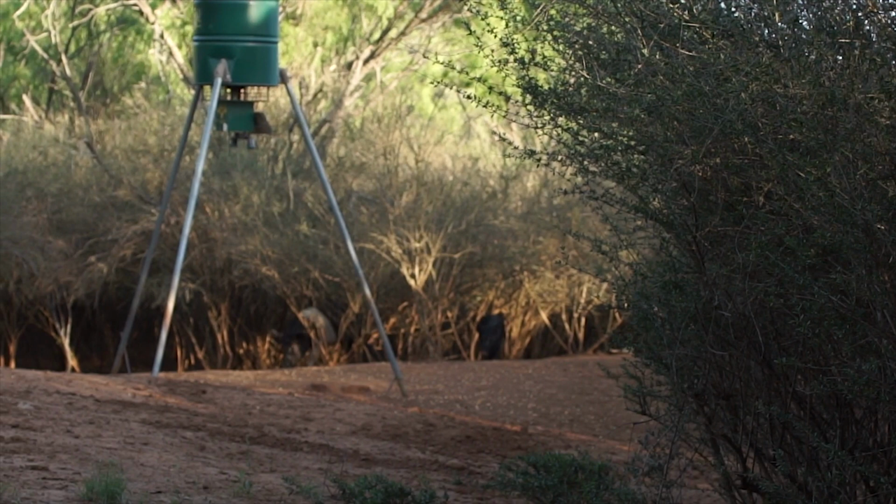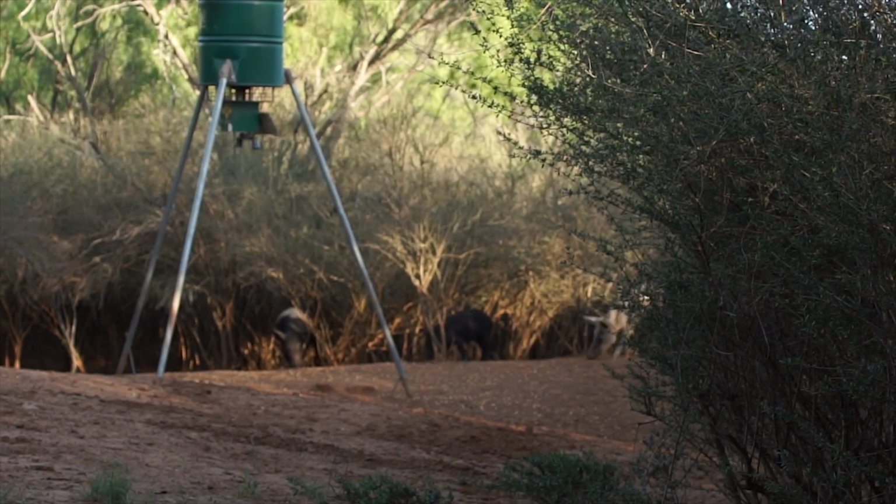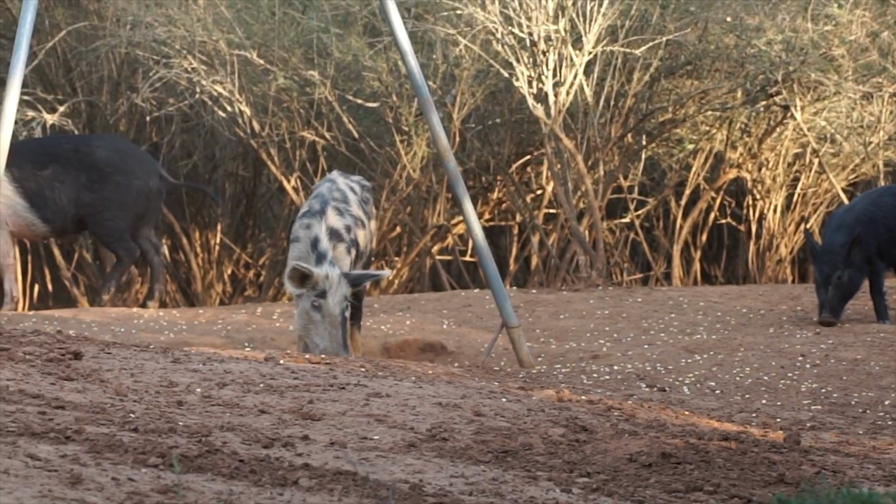I mean, they come in, and they come out of the brush just like a big gang. And there's a ton of them. It's in and out, and they're moving around. What's amazing to me is the different colors that you see of the hogs in the Texas Hill